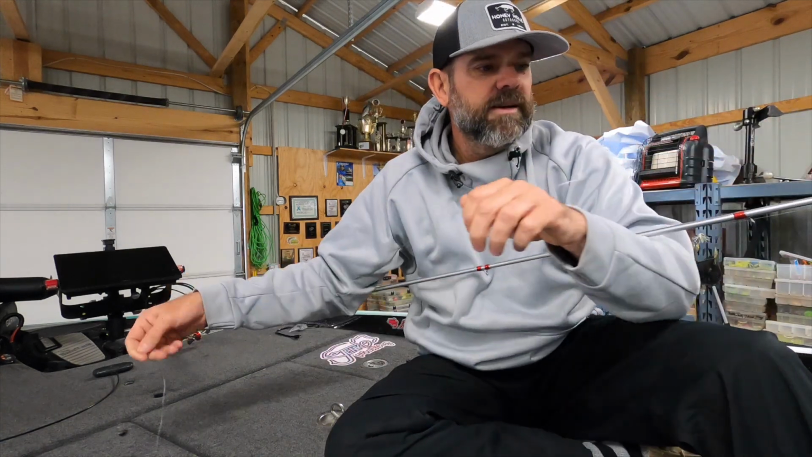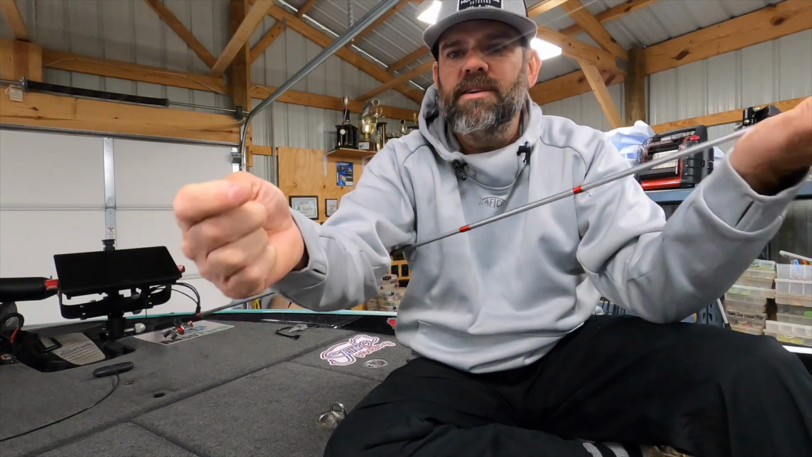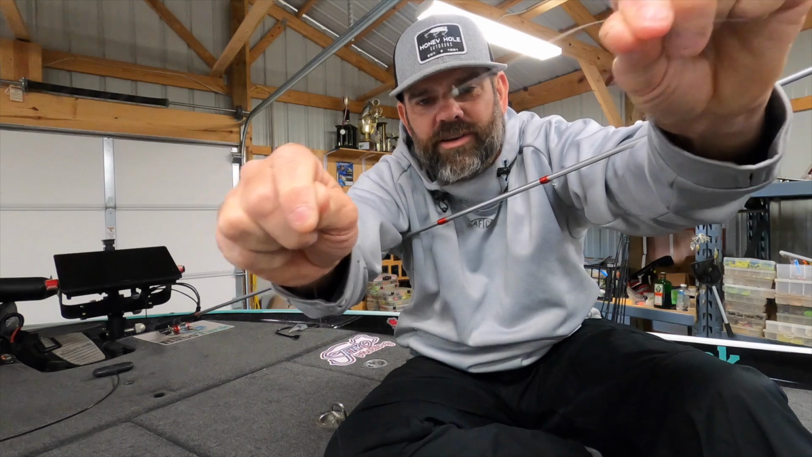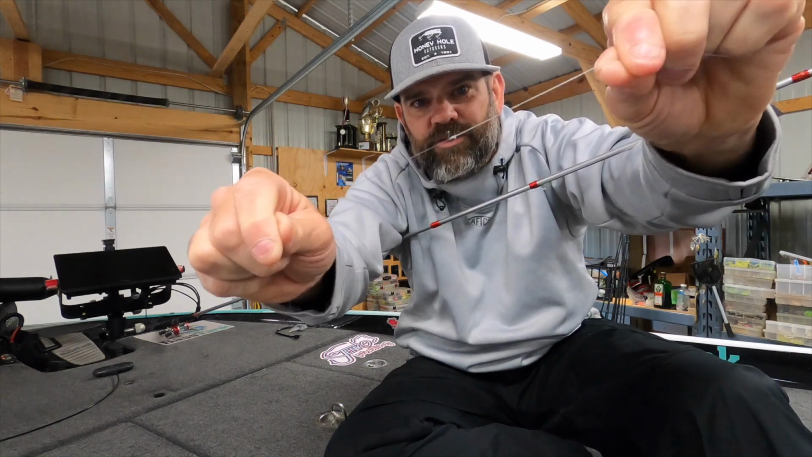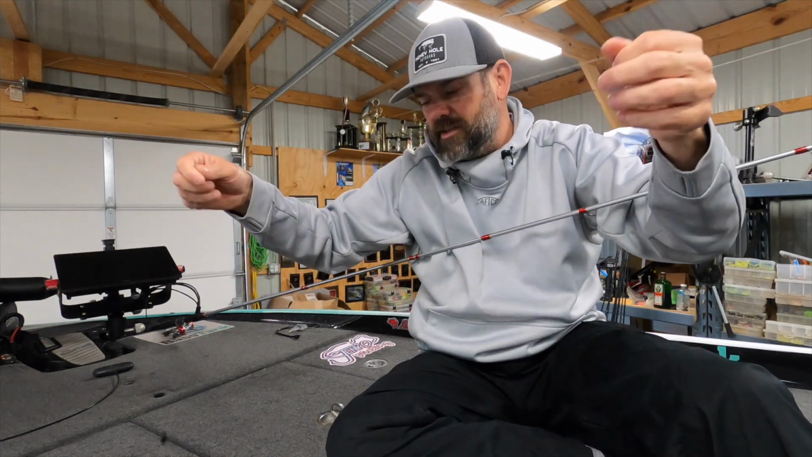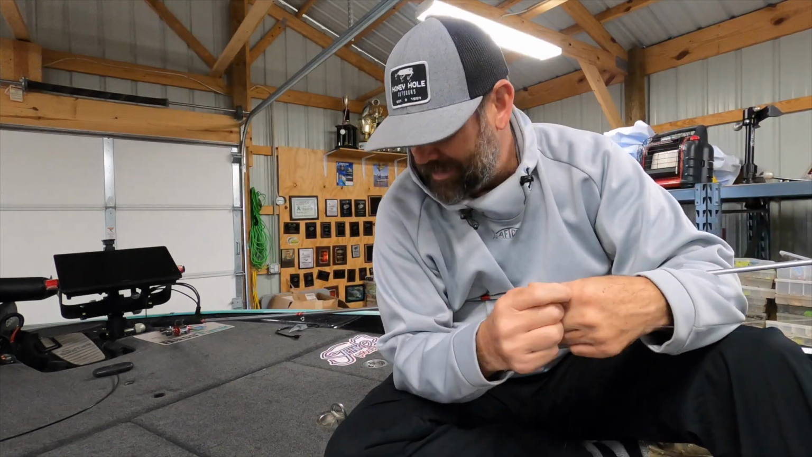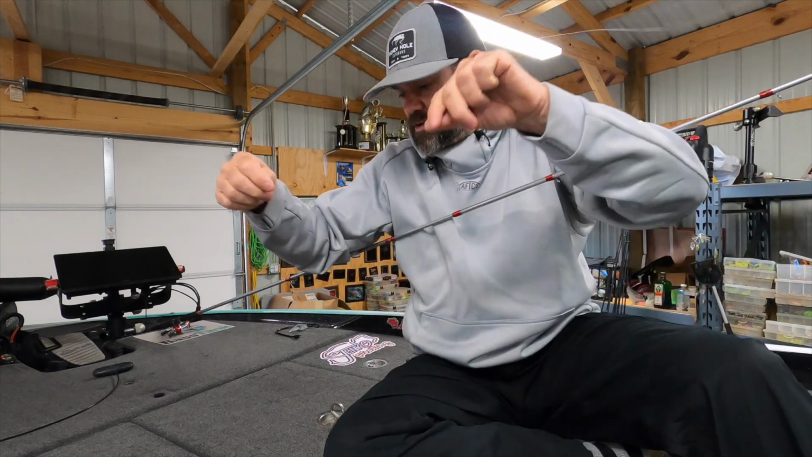But there that is, and here's that knot up here. That's just a double uni knot I tied. It's strong. It's not going to break on you if you tie it right. And it's quick and easy to tie. The rest of them are pretty sophisticated. And like I said, that FG knot's a sophisticated knot. So that's what I used to end up catching.